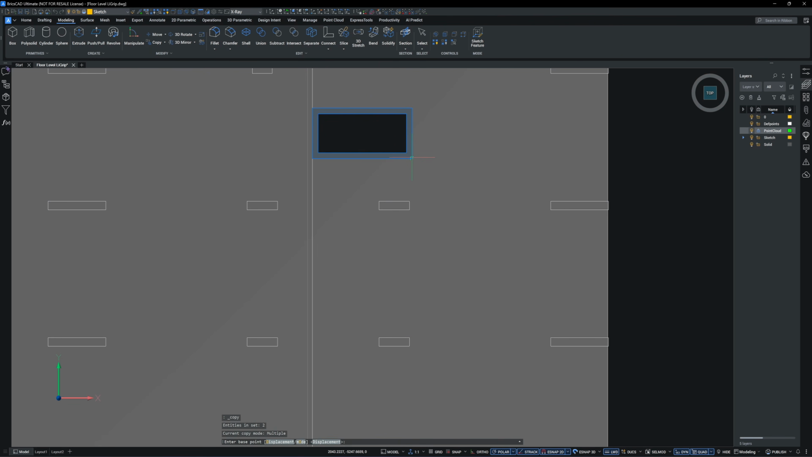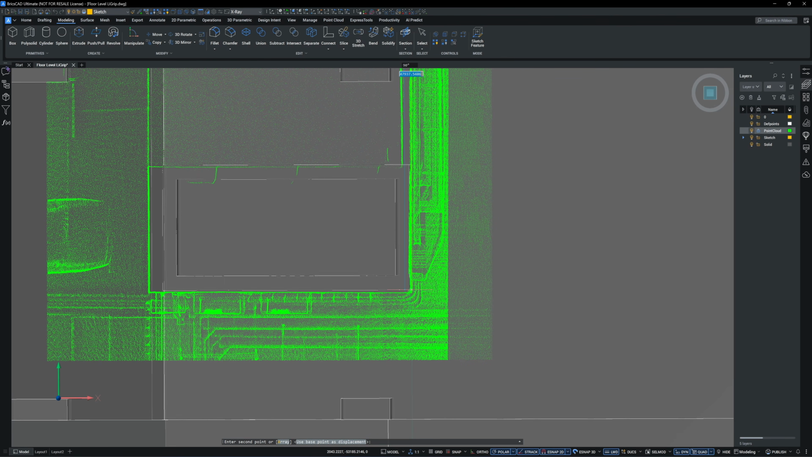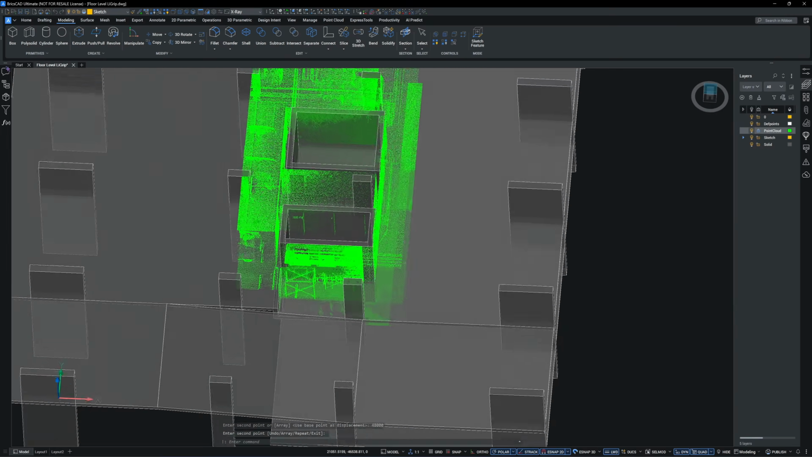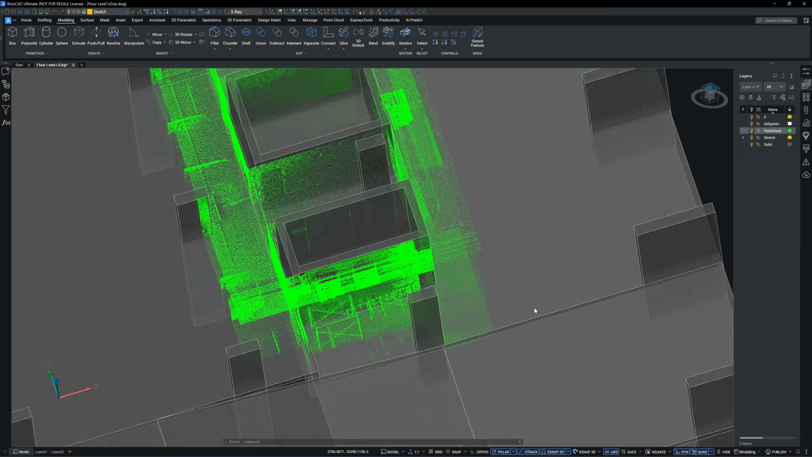Here's the best part. I will copy the elevator core and move it 48 meters along the y-axis. You can see the wall lines match perfectly with less than 10 mm of error.